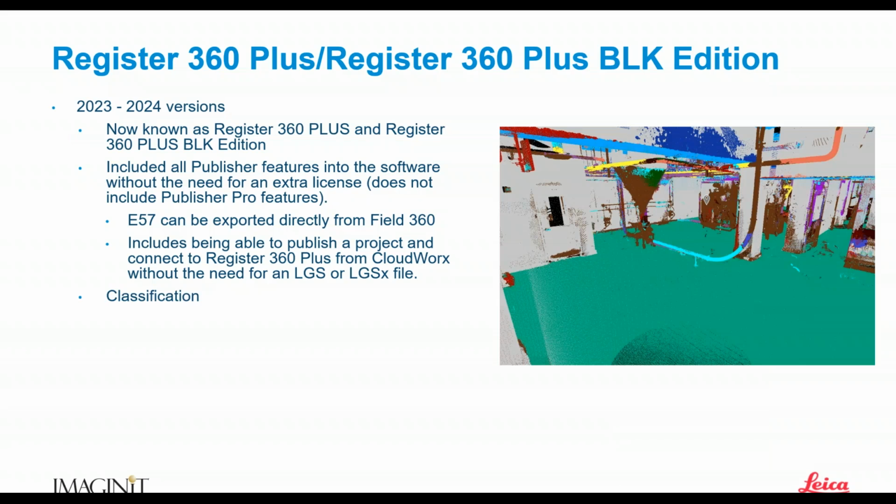So then we talk about Leica's classification tools. What is classification? It's kind of a funny thing, because a long time ago, when I was getting into working with point cloud data, I heard all kinds of people asking about classification.